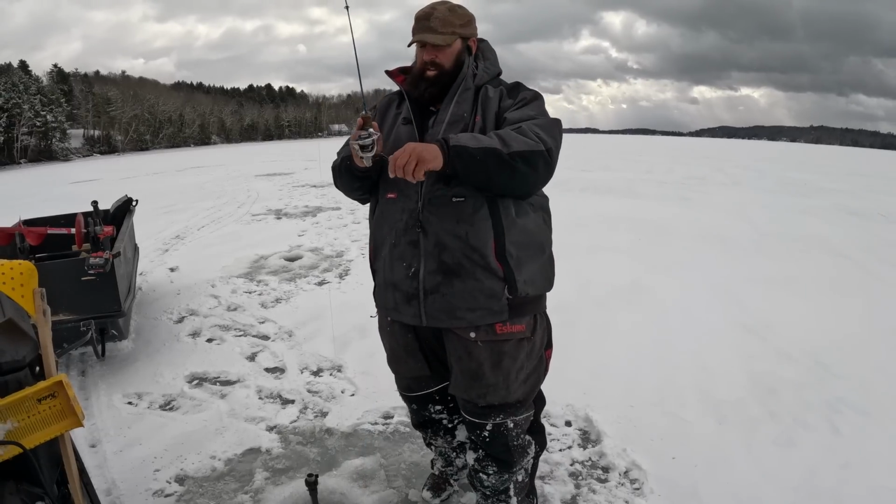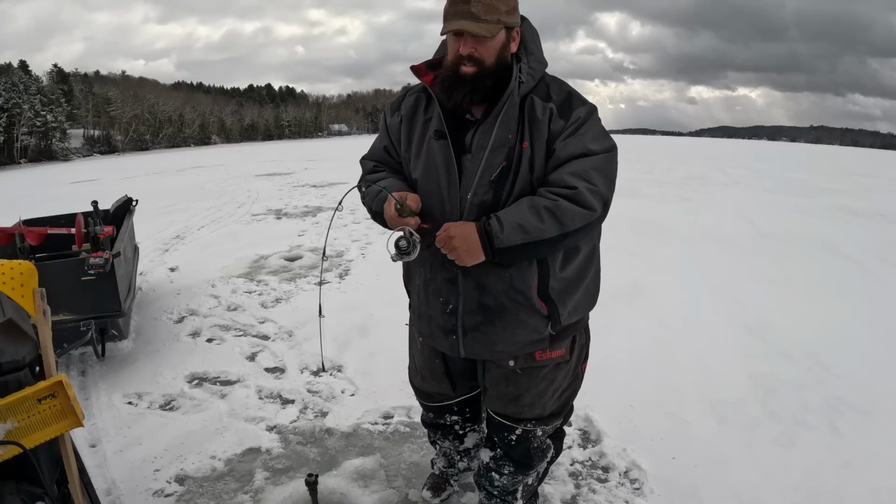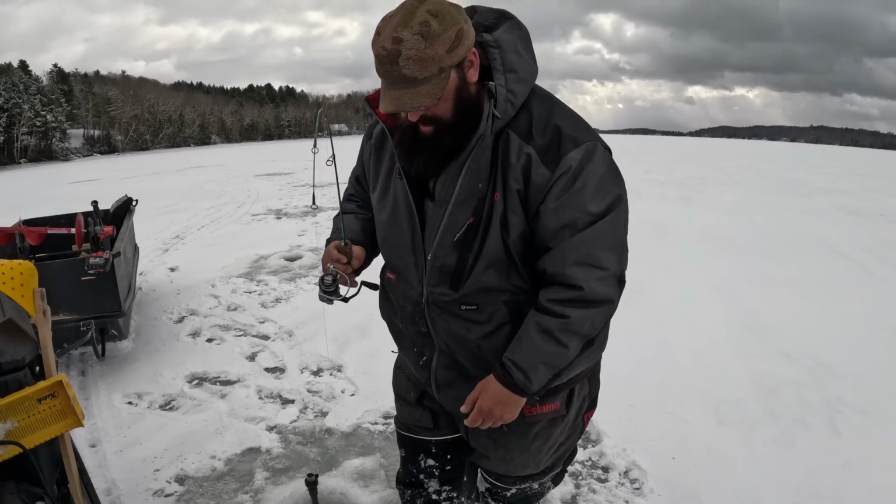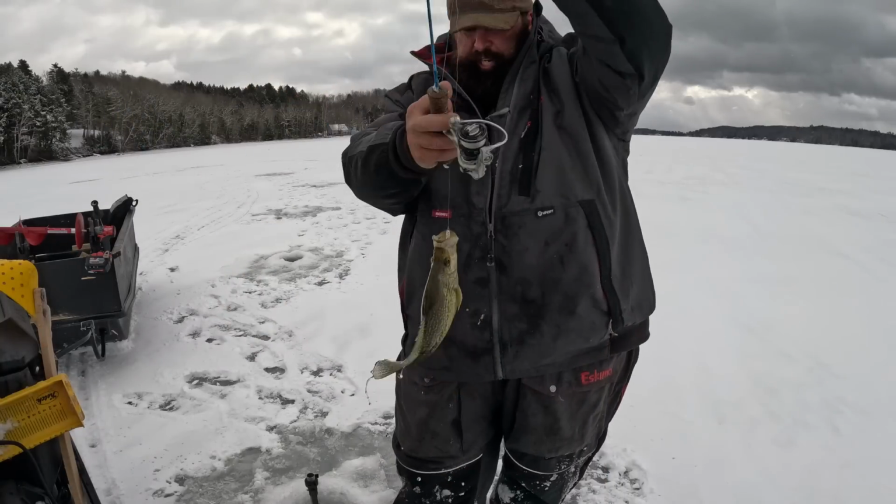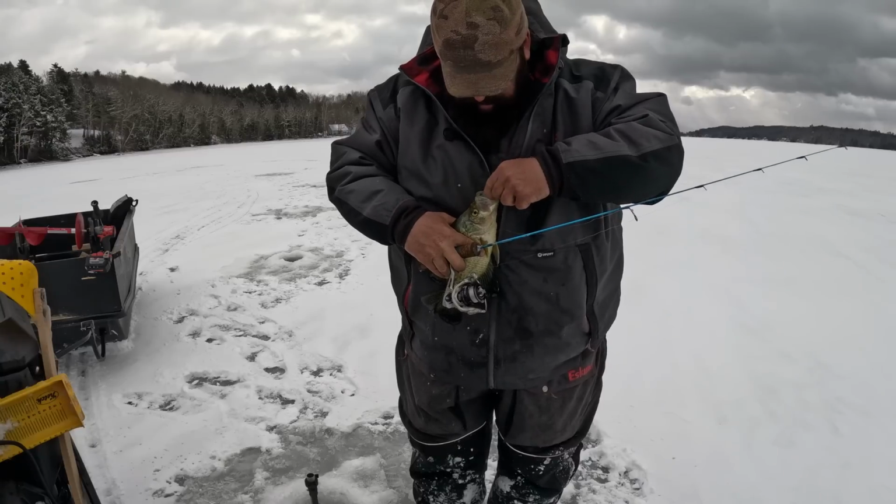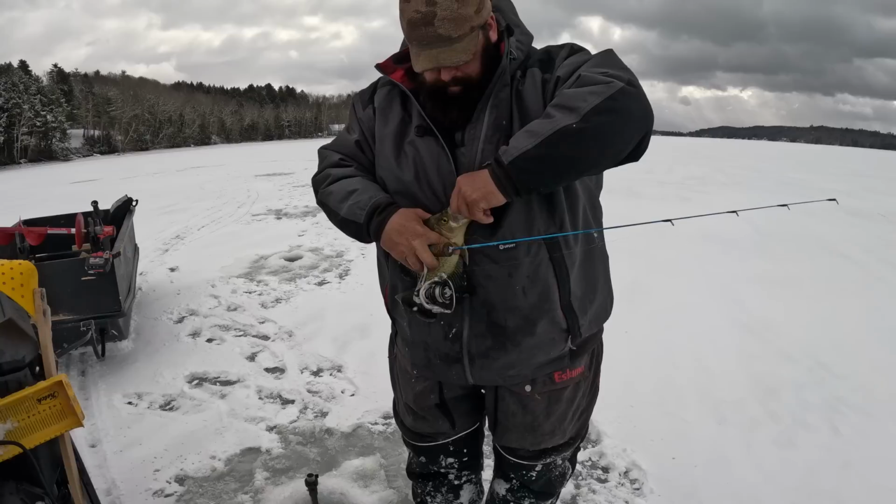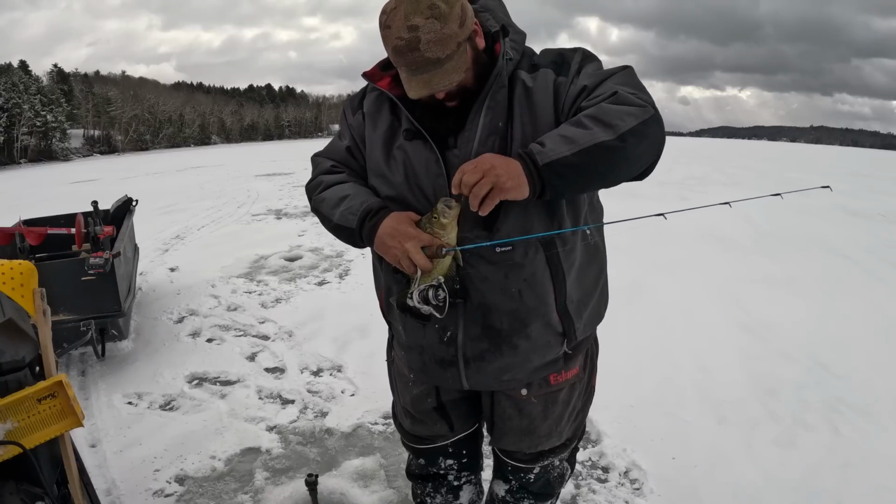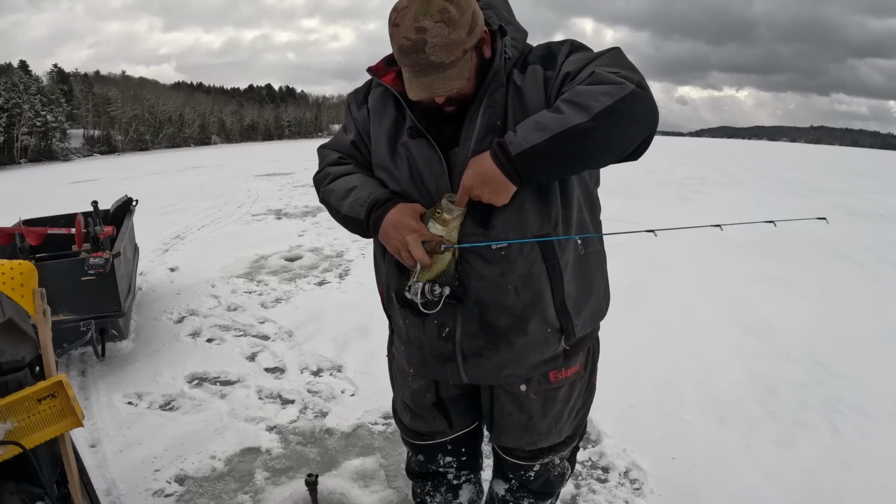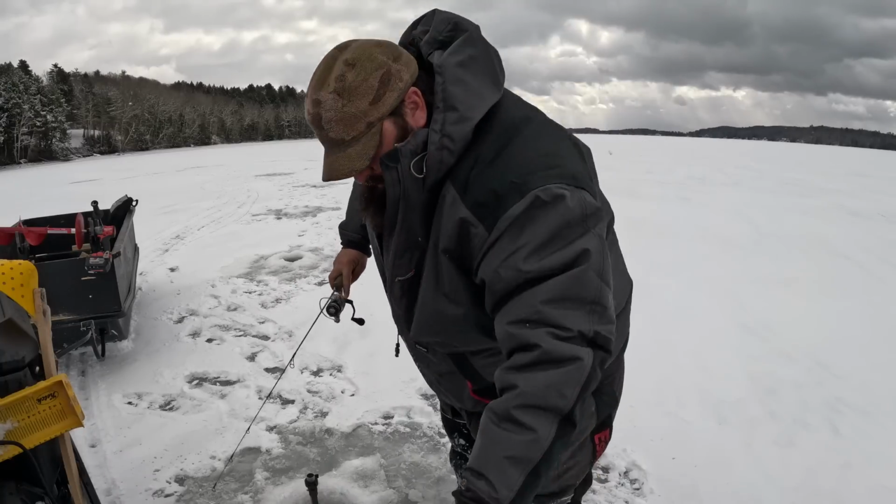This looks like a pretty good one there. Hopefully I get a good hook set on them. Look pretty good. Yep. 13-ish. Got her deep. All right, nice chunk right there. Going back.